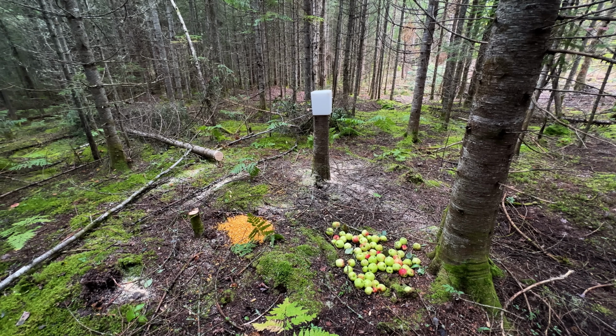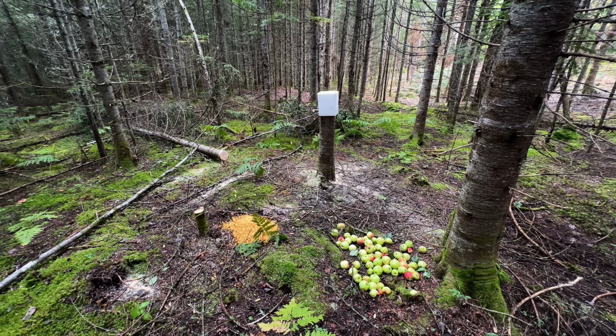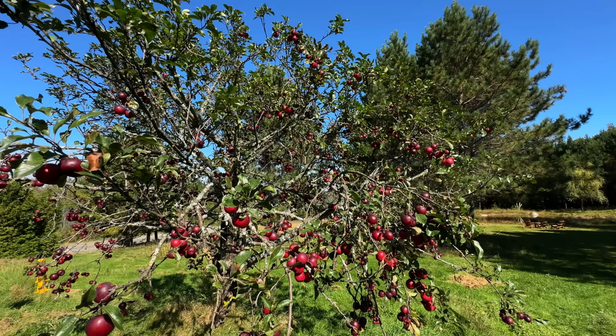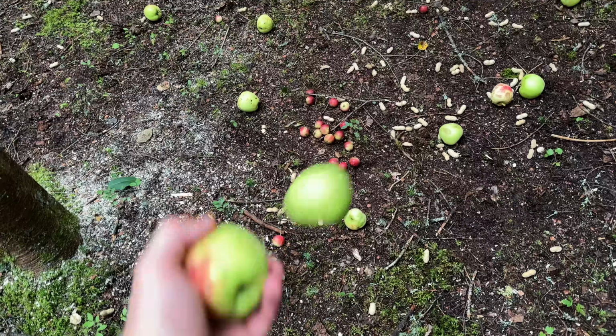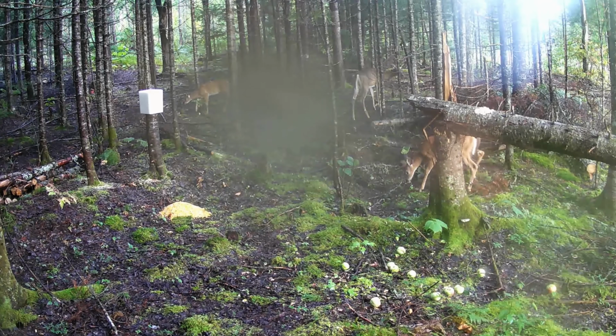One of the things that I did in this area was set up a few salt blocks, corn piles, and apples from our trees. We have 3 trees producing apples around our house, so I've been picking some up and spreading them around the property. Deer usually don't come that close to our home, so this was a good way to get them some of these apples. One of the first ones to show up was this doe with her 2 fawns.